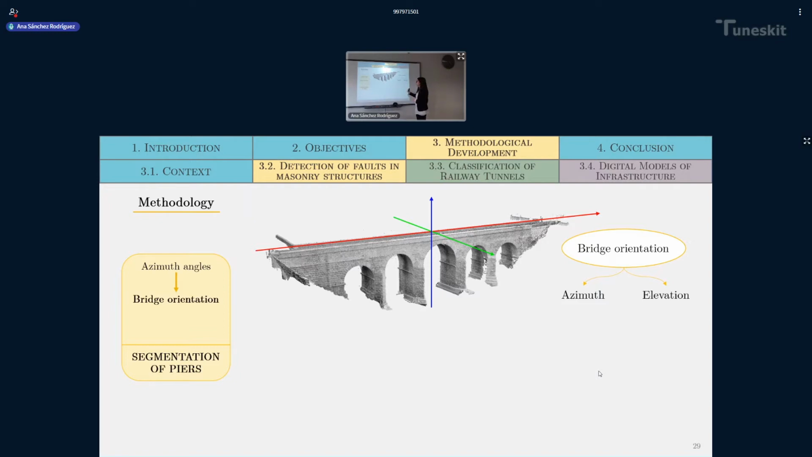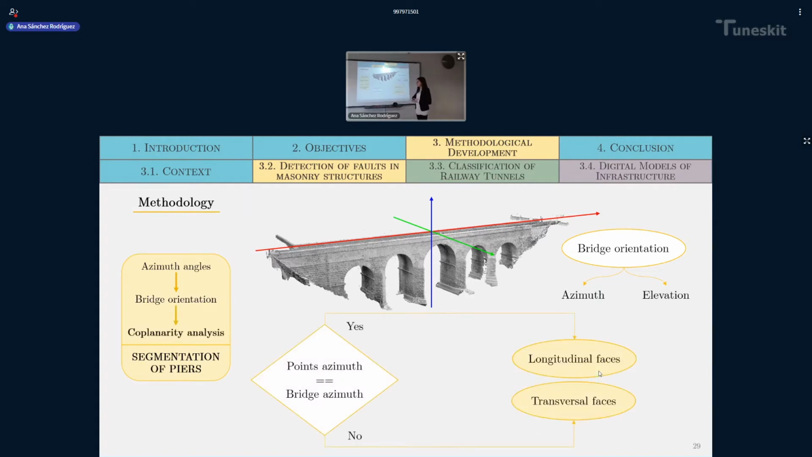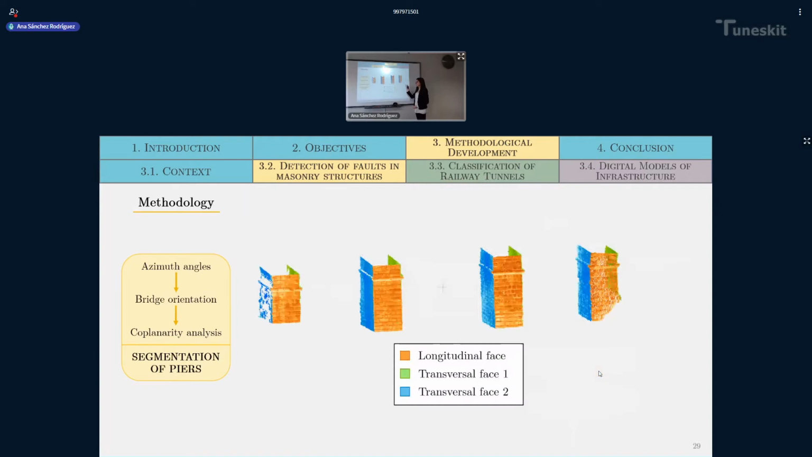The bridge orientation is calculated based on the azimuth and elevation angles of the spandrel walls, because these elements are the most representative of the orientation of the bridge. Once we have that, we perform a coplanarity analysis in order to distinguish the longitudinal and the transversal faces of these piers, obtaining as a result this classification, as you can see here in this slide.